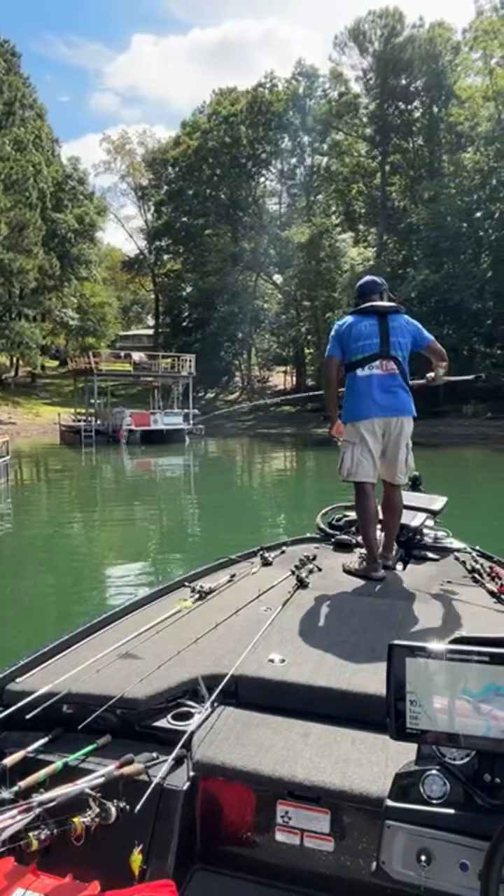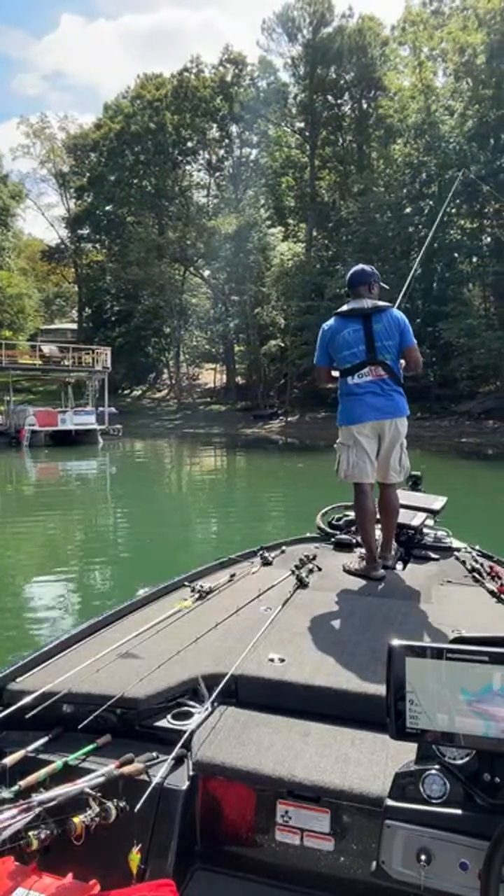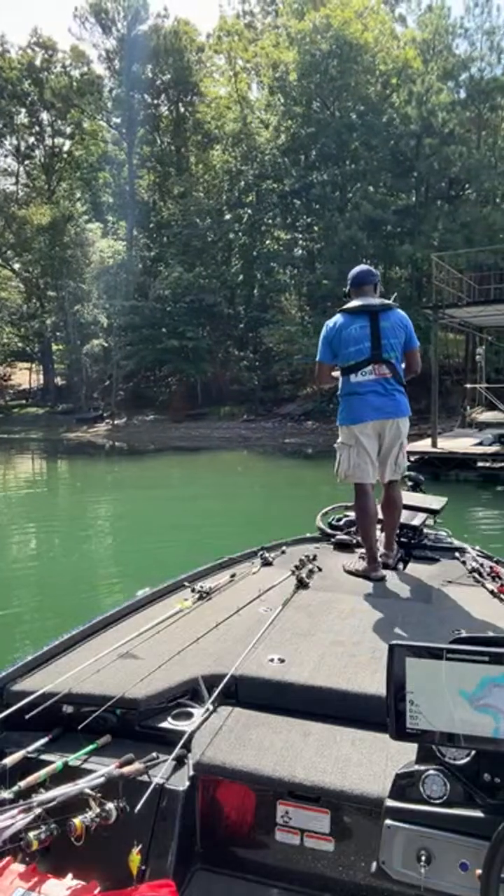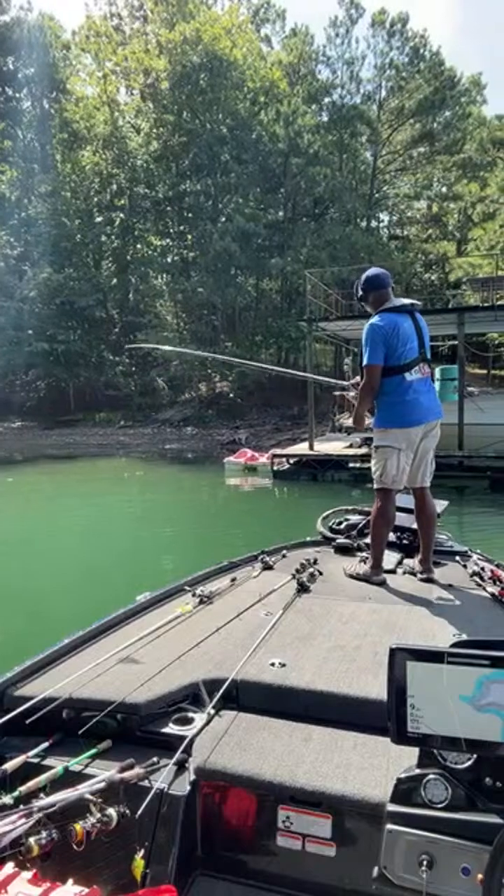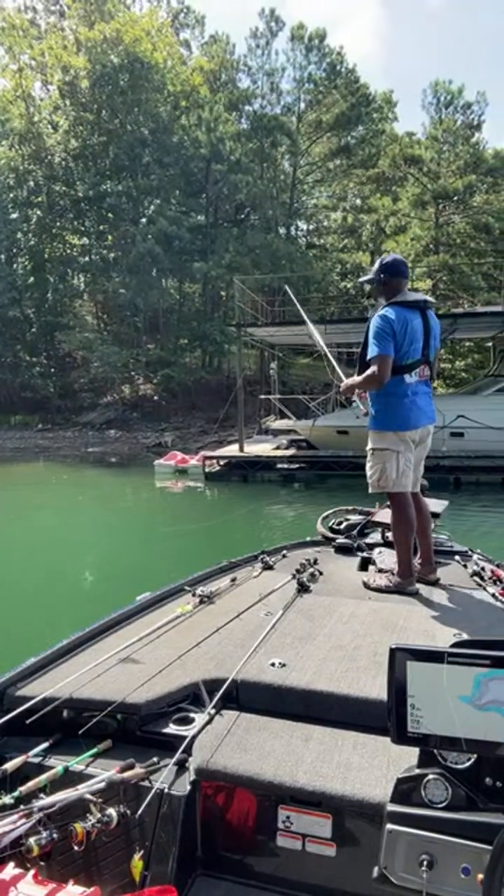Let's go ahead and get a skip over on that side. Oh, no. Okay, got it loose from there. Come on, baby. All right, I worked it out. I thought that one was a goner. All right, there we go. Got that one way under there.